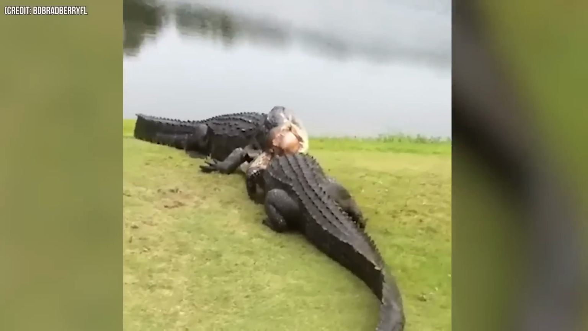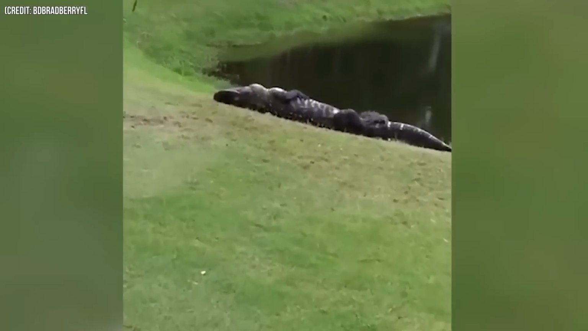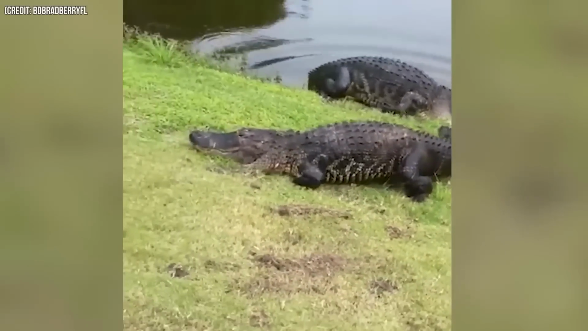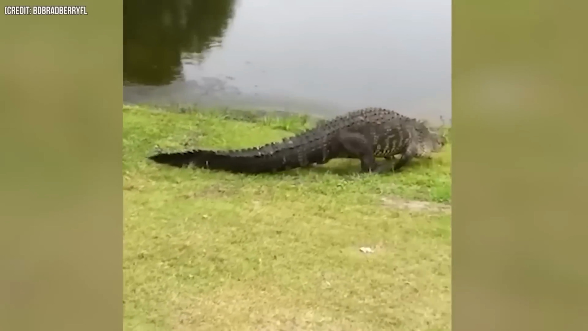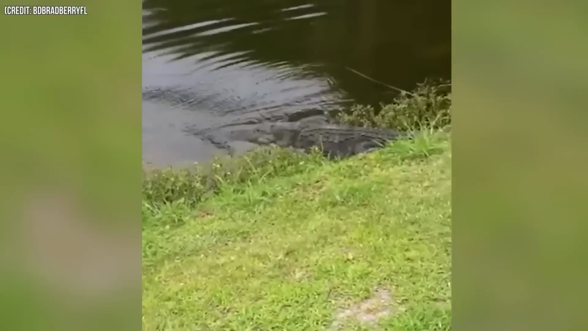This kind of occurrence is not that rare, although it's quite unusual to capture it on camera at a golf course. Gators fighting like this typically happen due to three reasons: territorial disputes, when a larger gator defends its territory against a smaller intruder, or when two similar-sized gators battle over prime real estate.